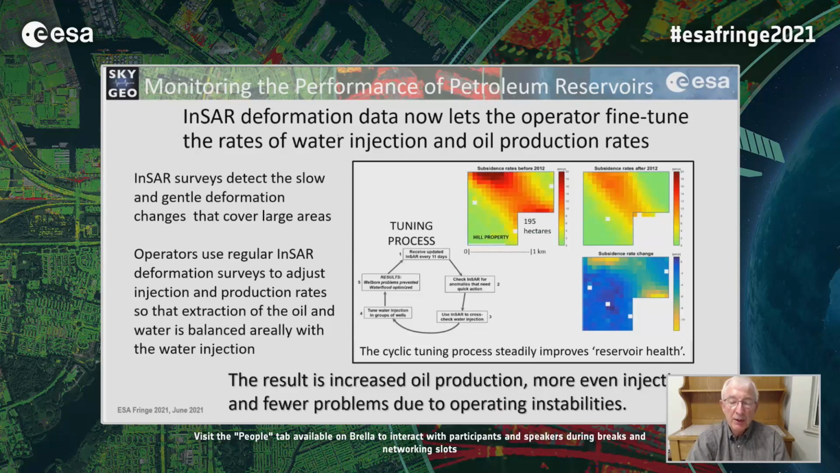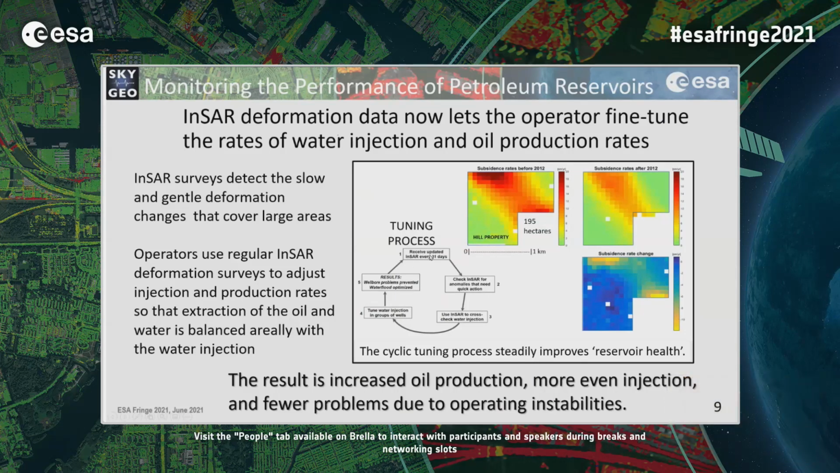So what one of the operators does at Belridge is they use the InSAR to fine-tune their water injection processes. And what they do is they have a tuning process. They get the InSAR every 11 days. They quickly check for the anomalies that need quick action, and that we'll cover in the next slide, slide 10.